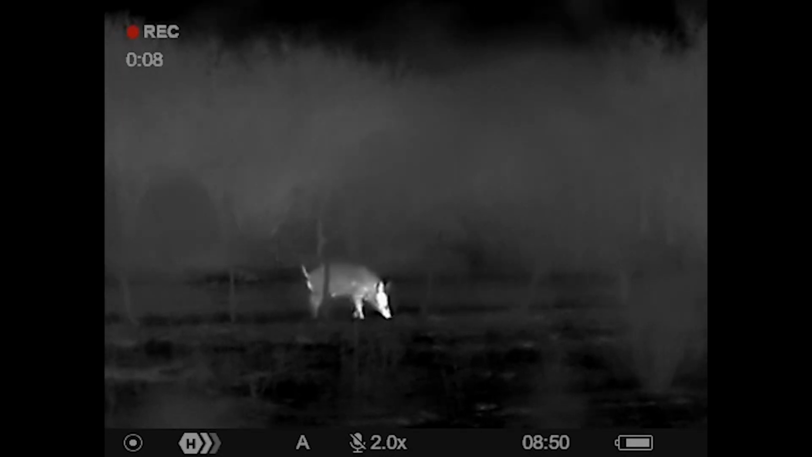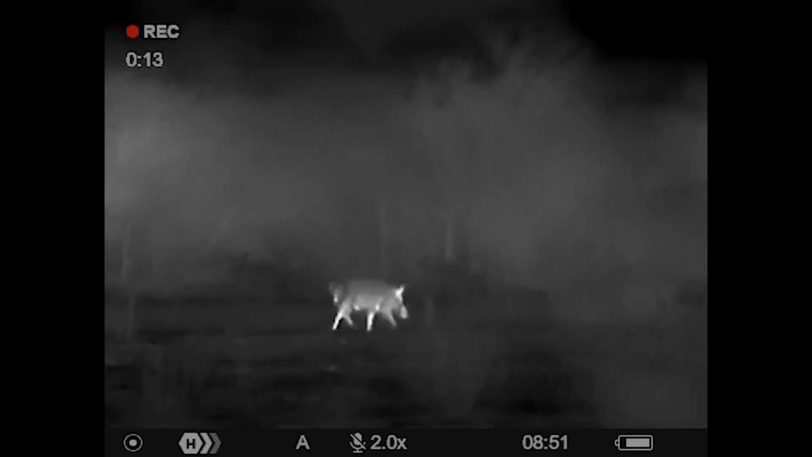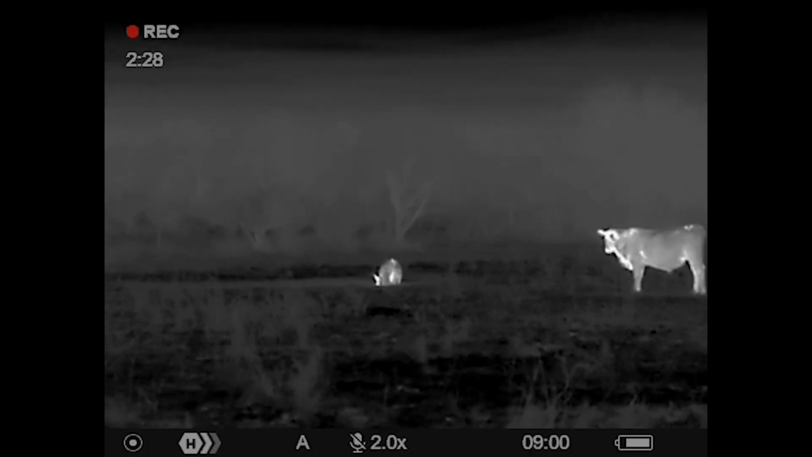As the temperature drops, the Axion picks out a lone boar. Its tail is high and stiff. It's nervous. As the pig drinks and eats the corn, it relaxes and the tail drops.